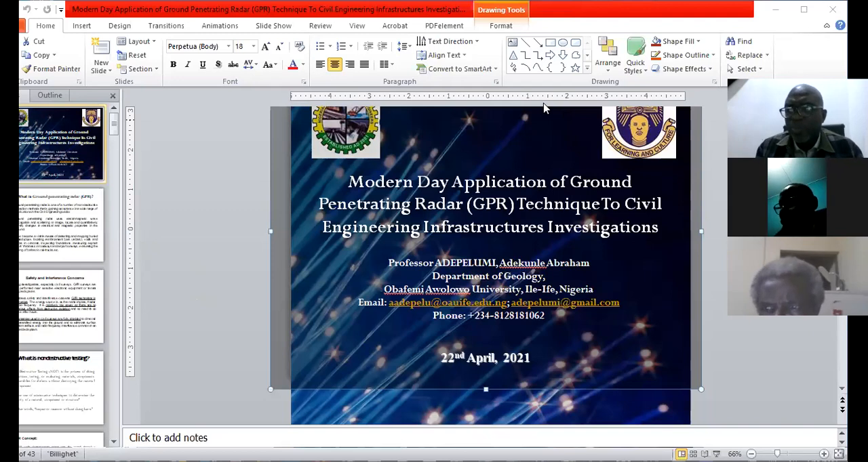Yeah, that question, whether GPR can be used for as-built survey: yes. For studying subsurface structures, or rather substructures, that is foundations of buildings, you can adopt GPR to investigate them, but your frequency must be sufficiently high so that it will pick shallow concrete structures.